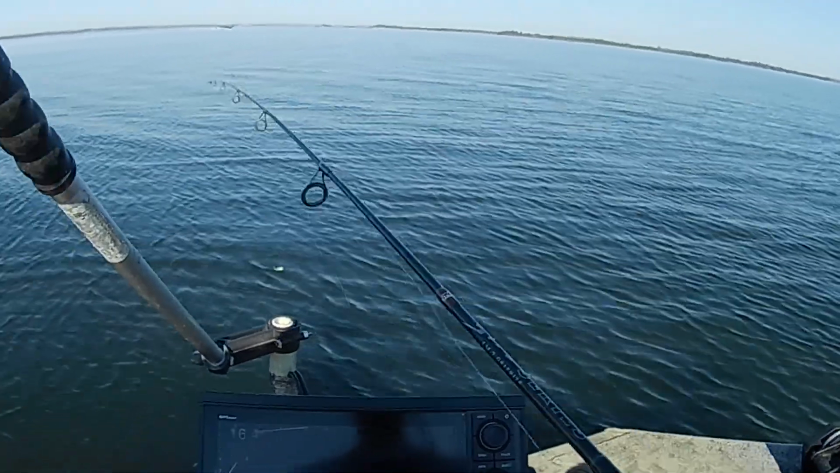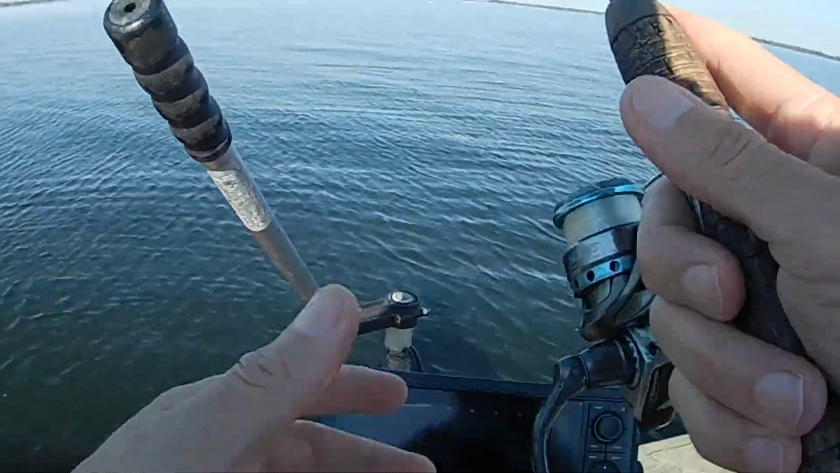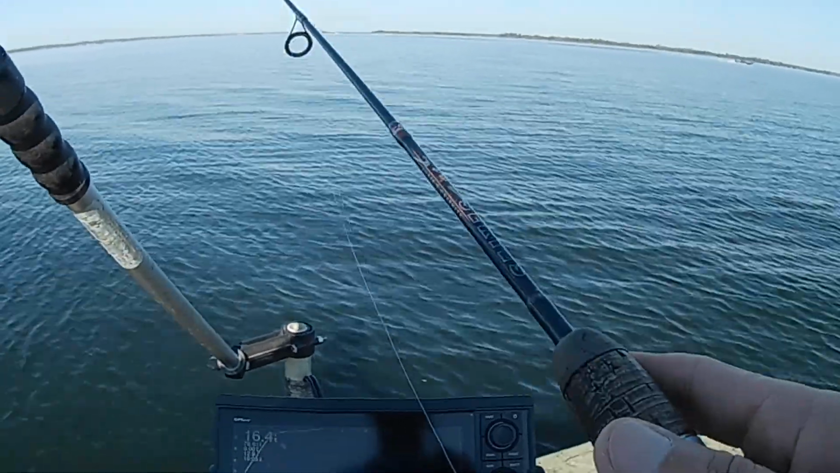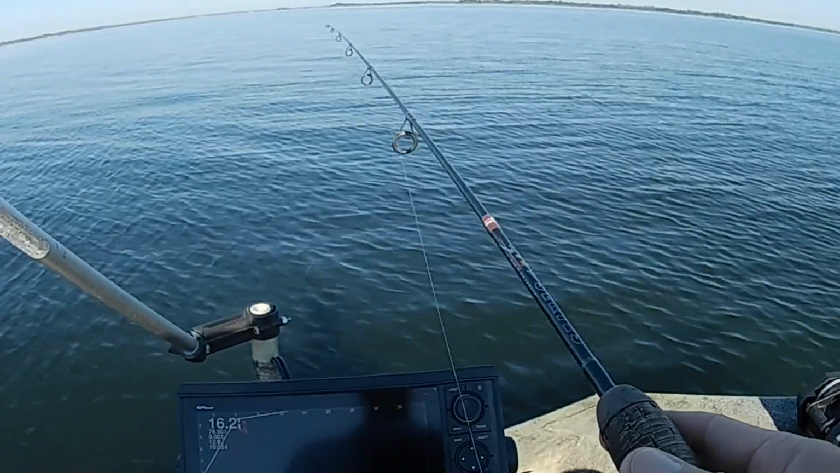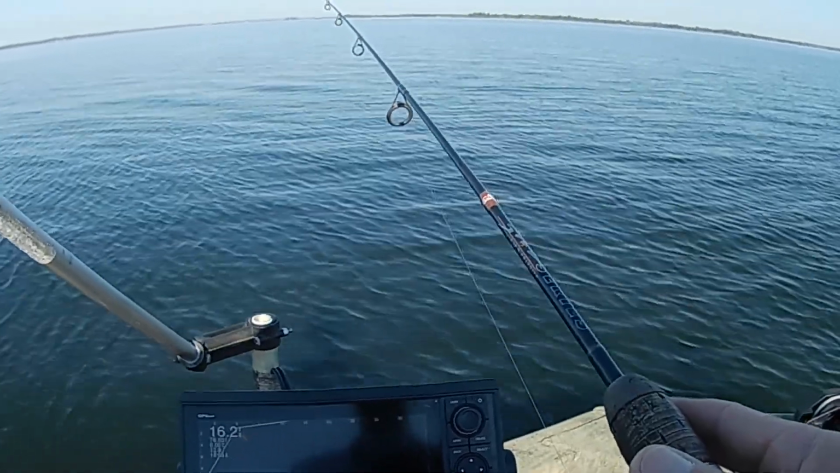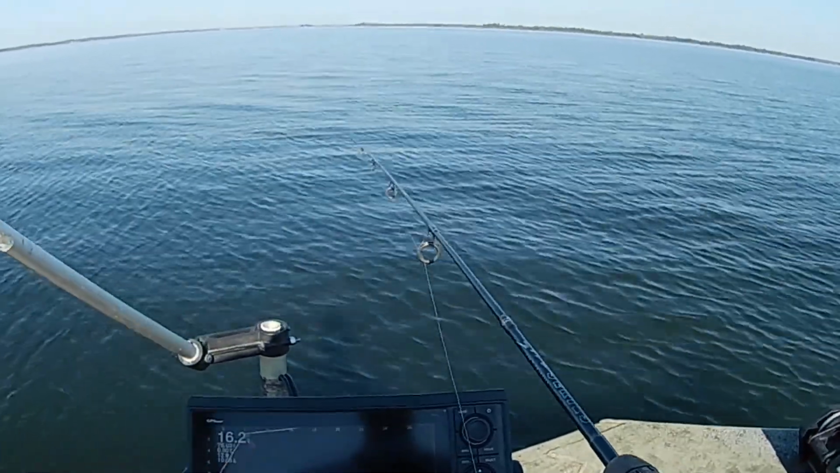Looks like I got a largemouth's attention when I caught that one. See if I get another bite out of there. We'll just move on somewhere else. And I may be able to come back here on another day with some minnows or something and catch more out of it, or change my jig color.